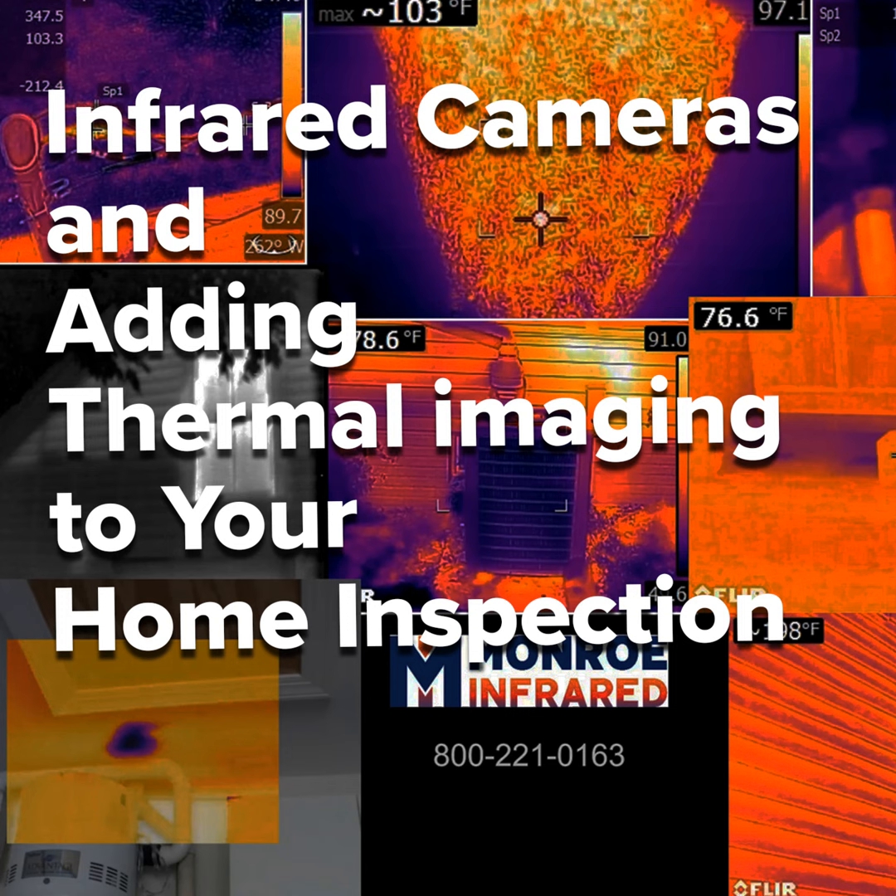Here's an example of a low emissive surface that shows this is a 3-phase electrical connection, A phase on the left, B phase in the middle that looks warmer, and C phase on the right. When you're looking at something and you think you have found a thermal anomaly, the very first thing you need to do is look at it from another angle.